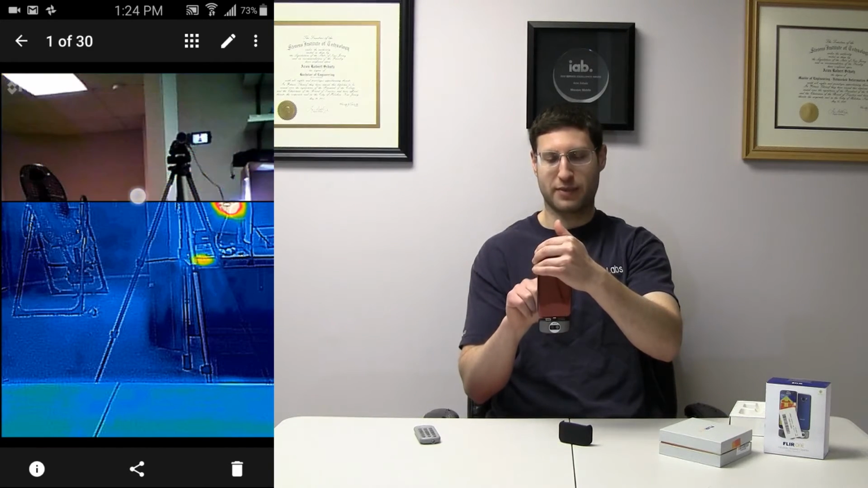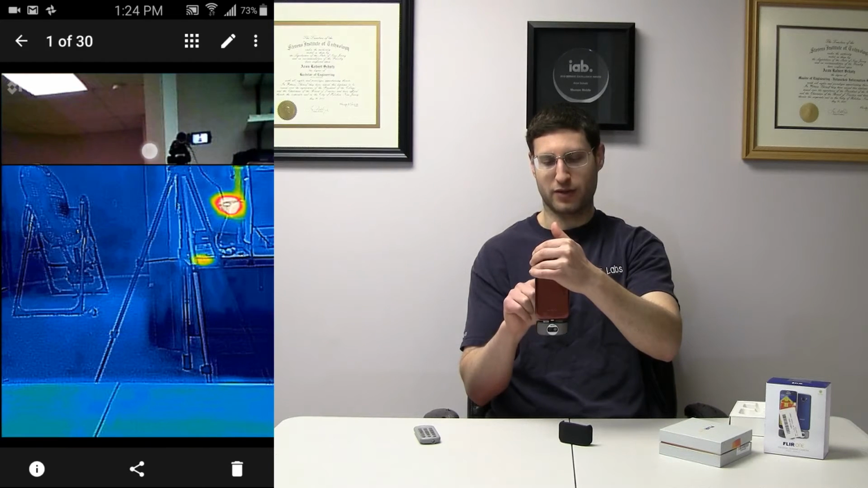One thing that the FLIR One application does that's really cool is because it has a visible image, you can actually swipe down and see the visible image. And yes, that's an inversion table, and they rock. So on the video, I'll show you this.